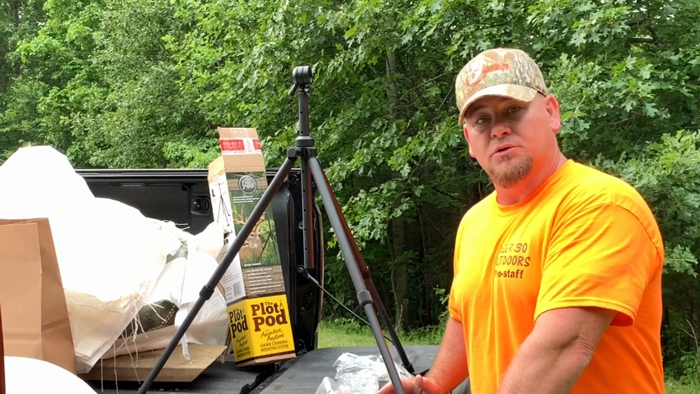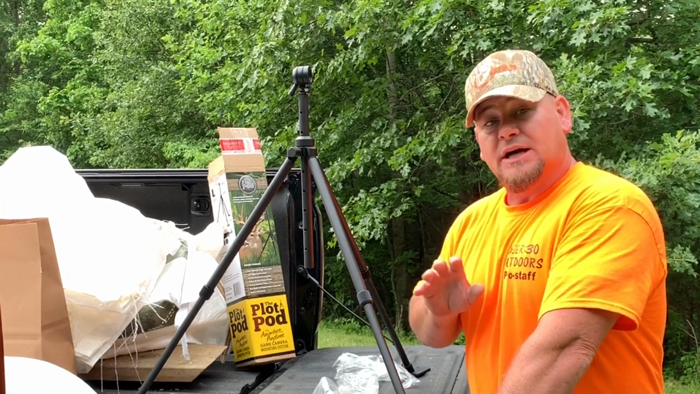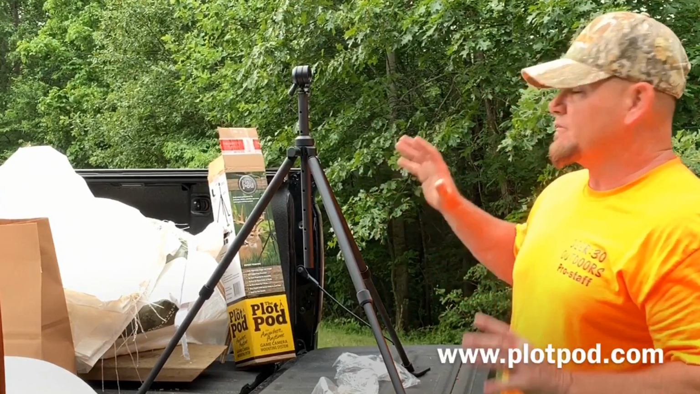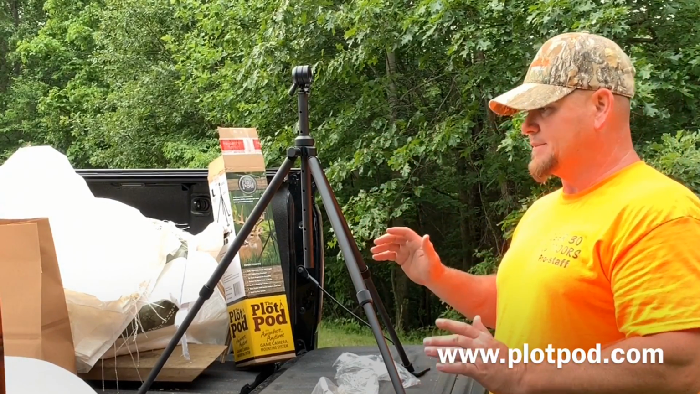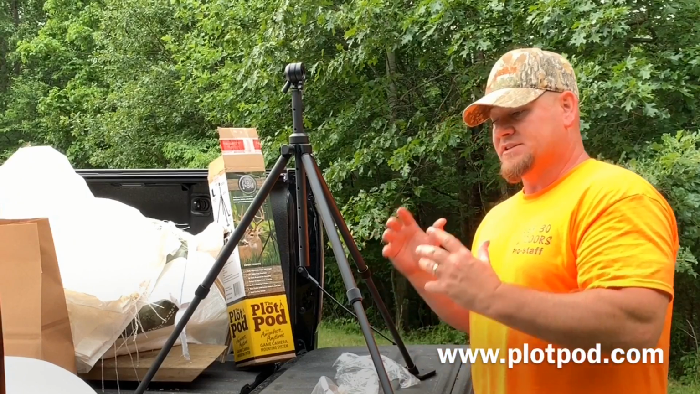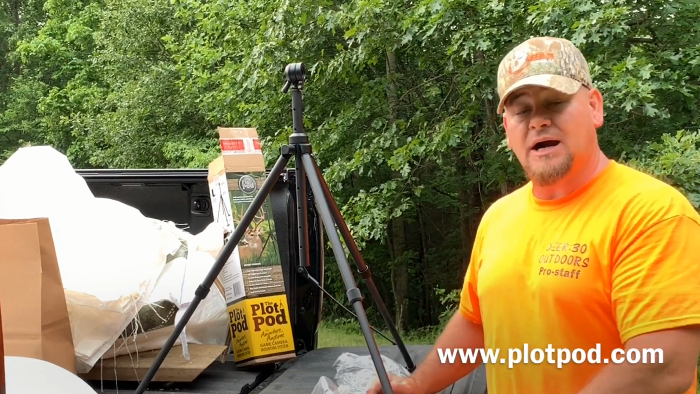The first thing you'll notice when you get your plot pod out of the box, plot pod, you cannot say that 7 times fast. I'm telling you right now, you cannot be done. Plot pod, nope, not gonna do it. But the first thing you'll notice as soon as you get it out of the box is the craftsmanship. I mean, guys, this thing is high quality. It is built to last. So my second favorite thing about it is I can now get intel anywhere I want to get intel.